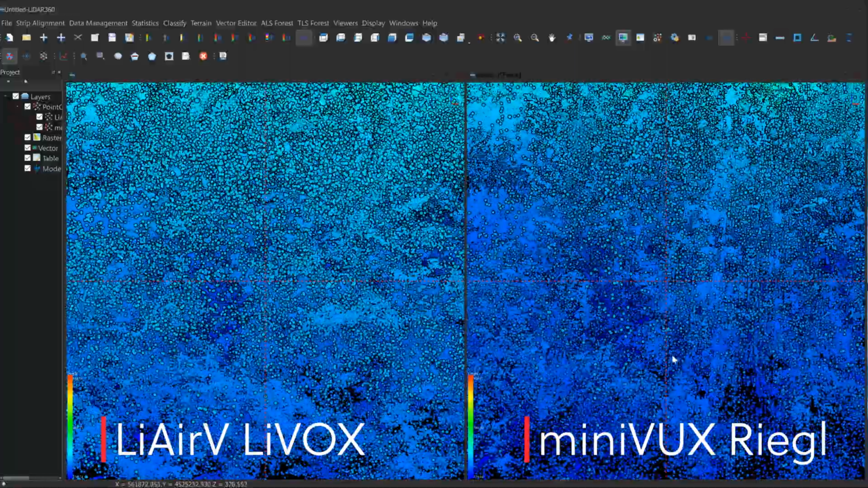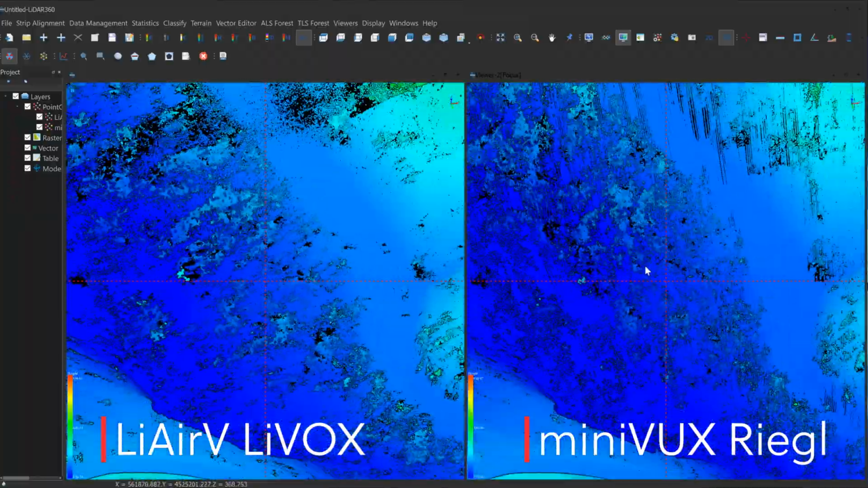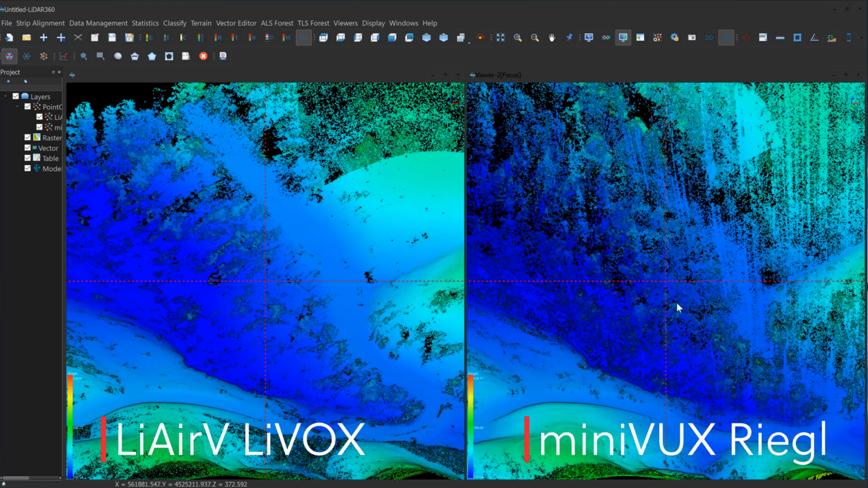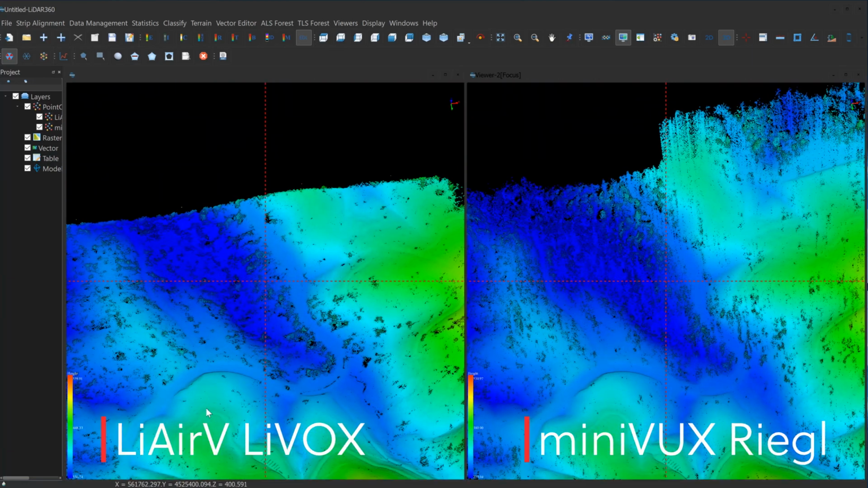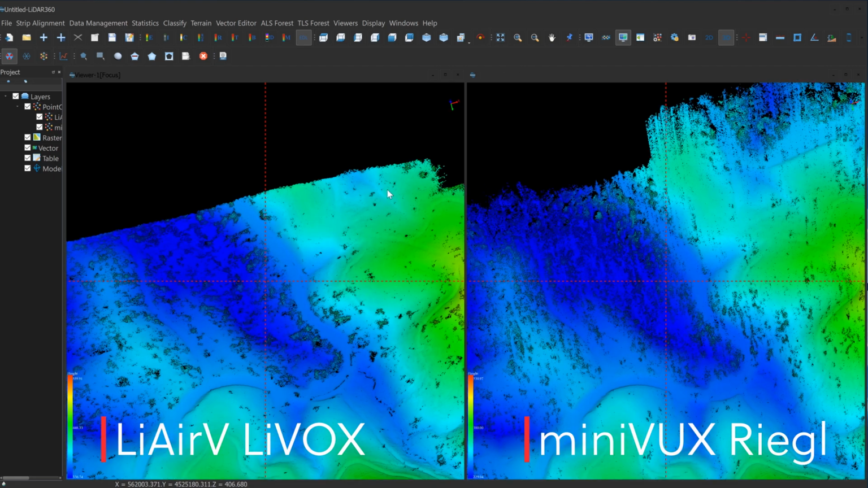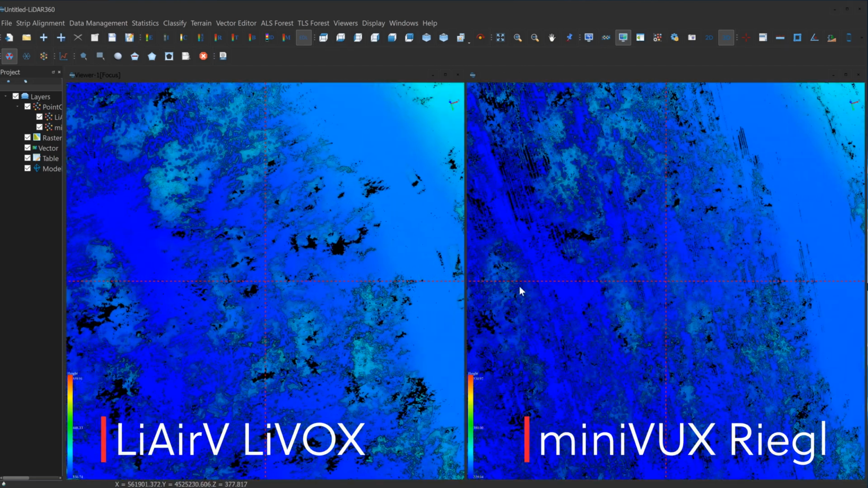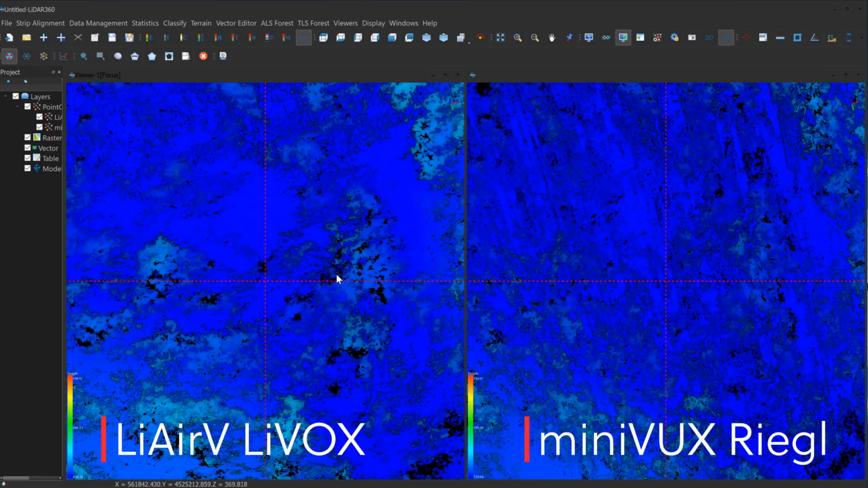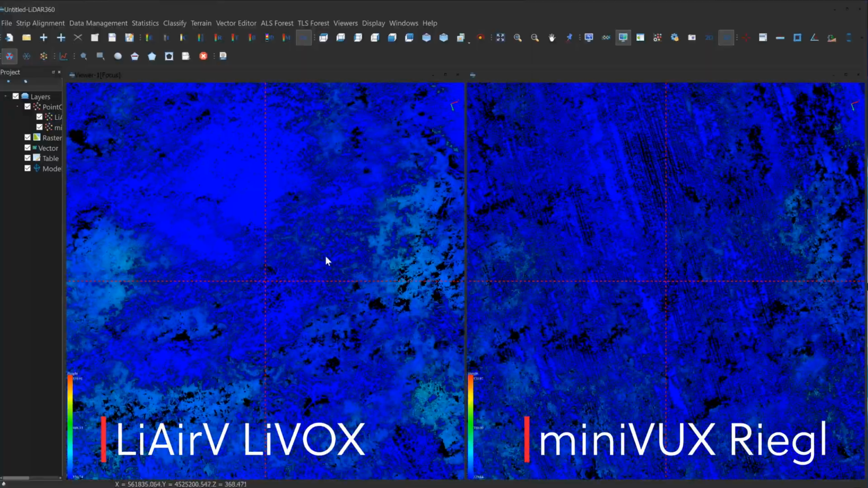And like I said, if we flip the data set over, so now we're looking from underneath the ground, this is what I was talking about, that LiDAR data penetrating the vegetation. You can see all these points on both data sets, looking at the bare earth underneath the trees. And you can see where the holes are in the trees from where the trunks are, and some things that really obstruct the ground.